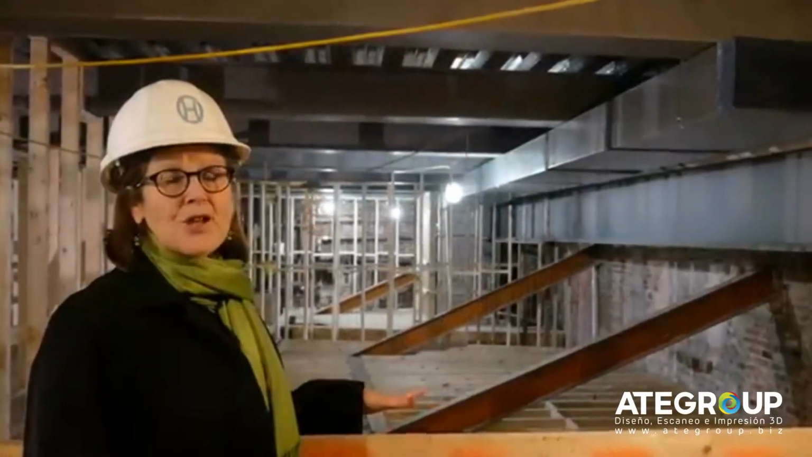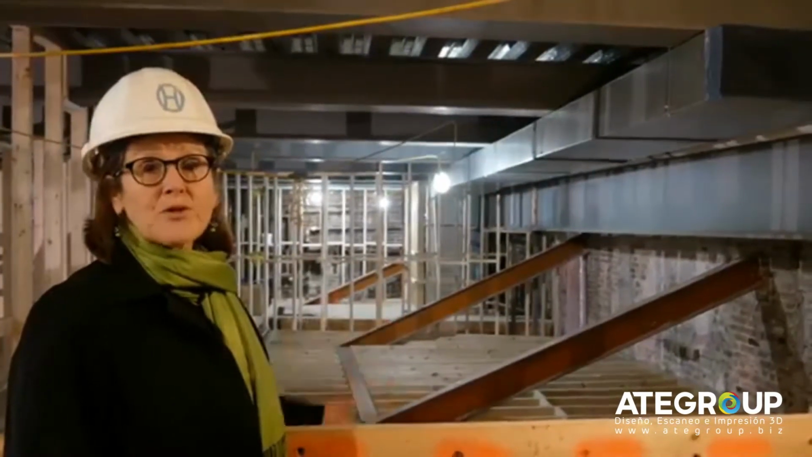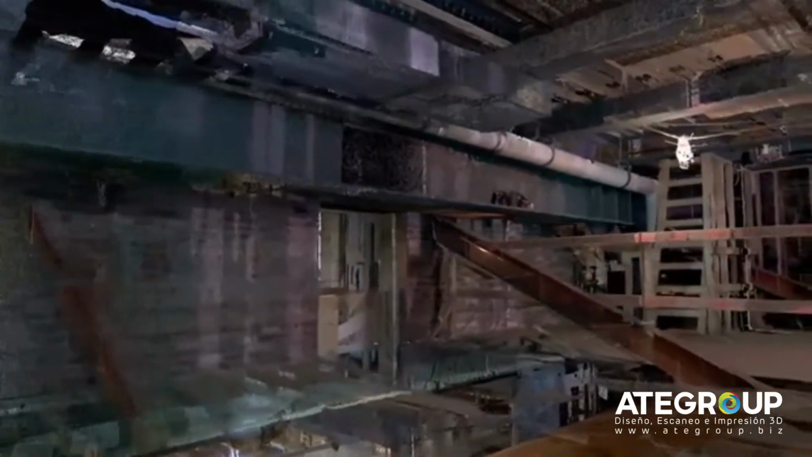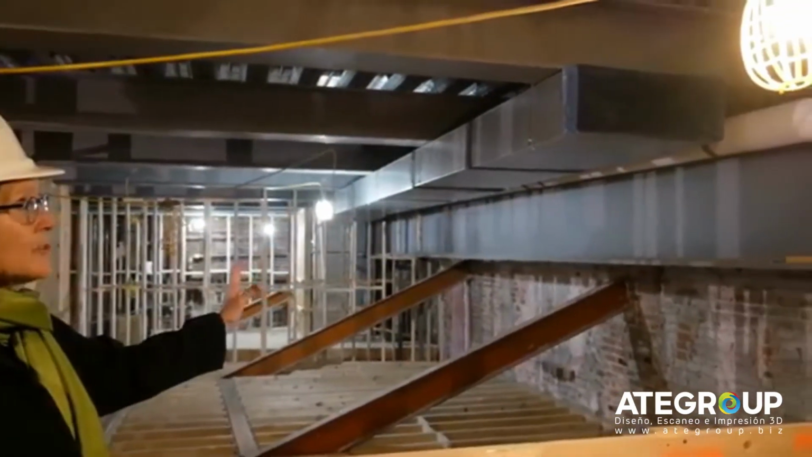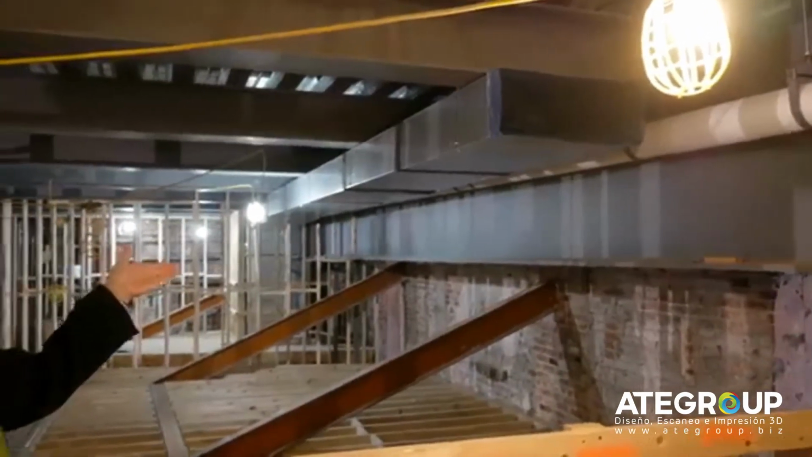Here we can see a great example of the integration of the new construction with some of the old structural supports within the building. Behind us are these beautiful orange beams that were part of the 1929 restoration of the Opera House back in the Age of Steel. And right above them are the gray super beams that we've put in as structural supports to the fourth floor, which will be our rooftop conservatory and terrace.